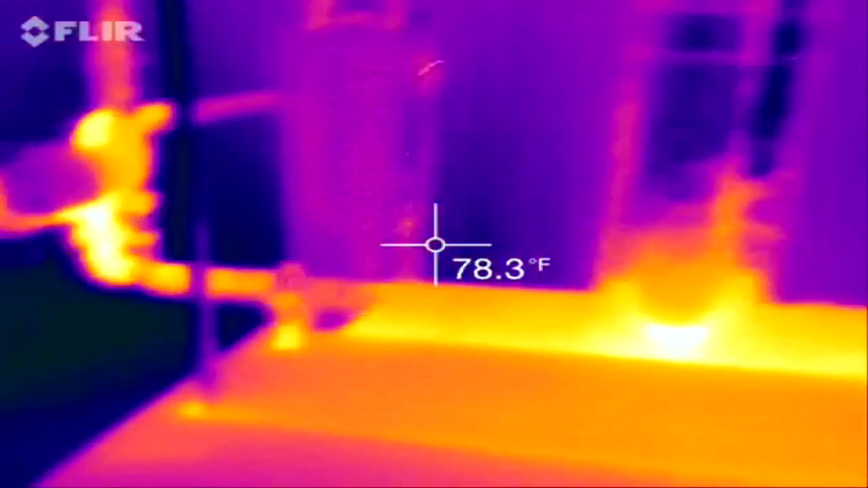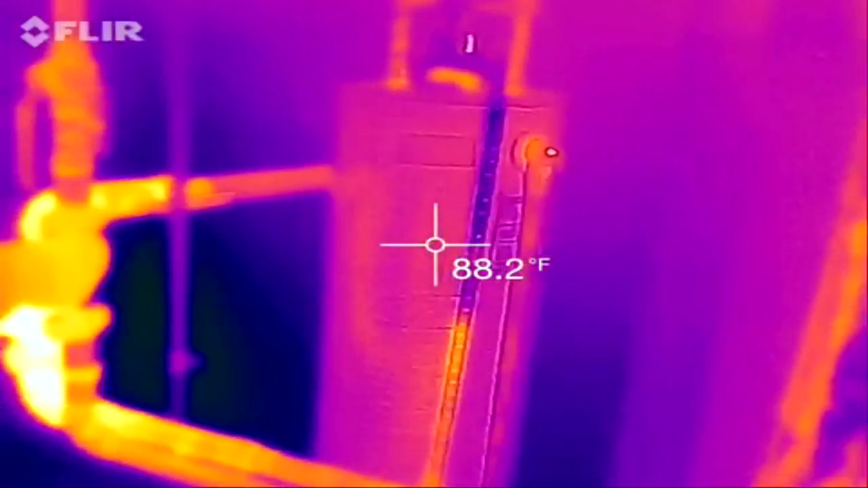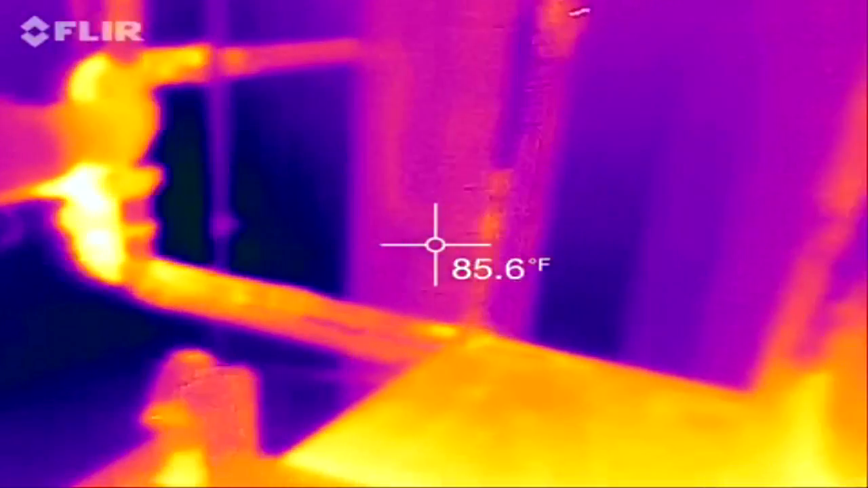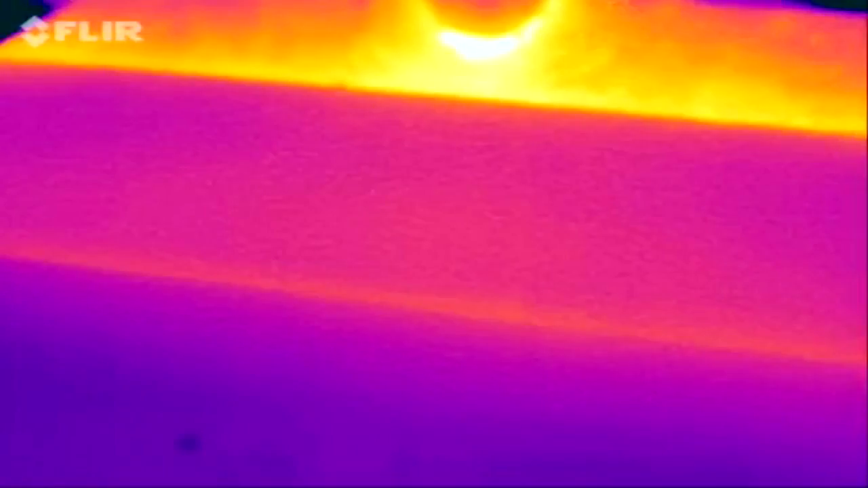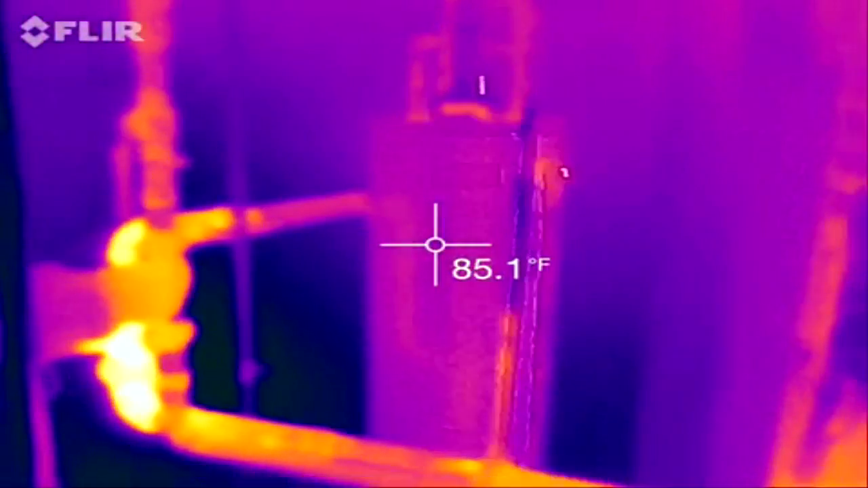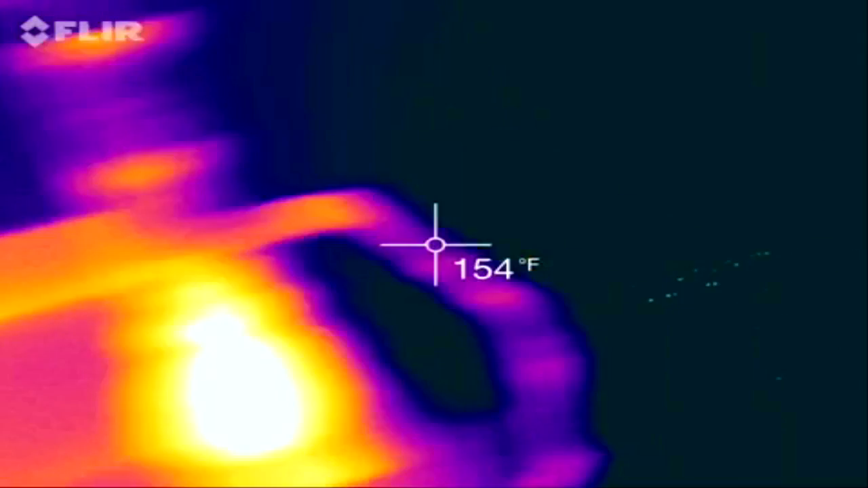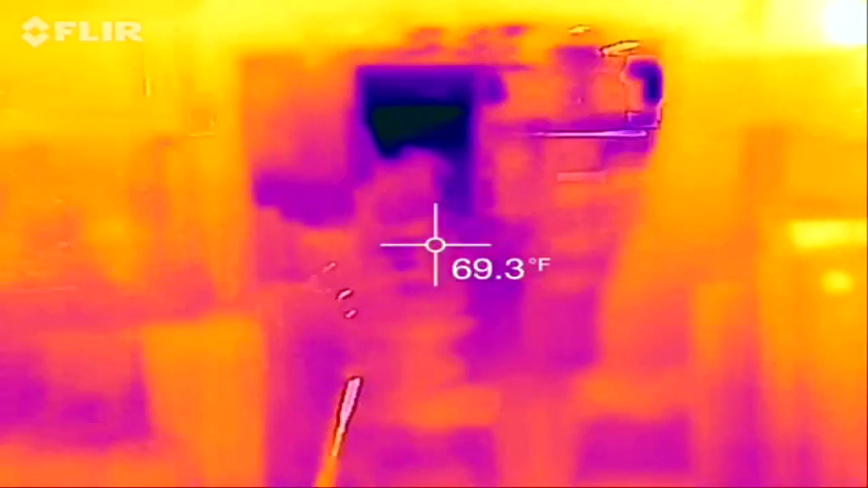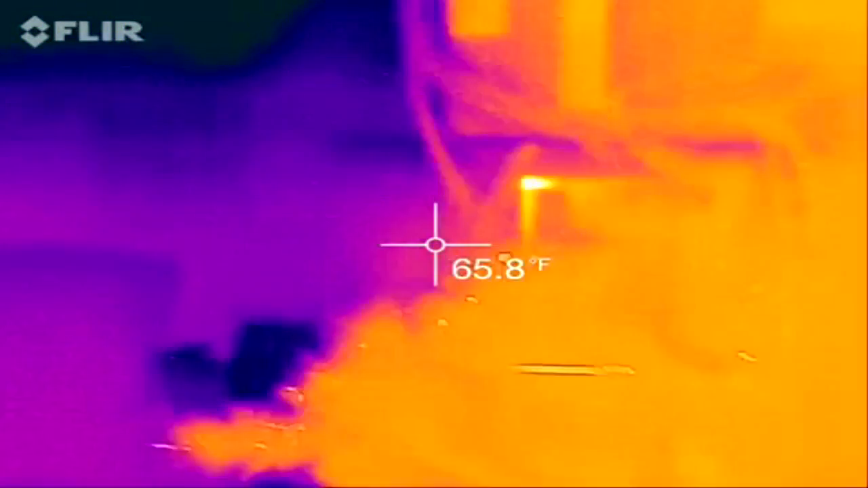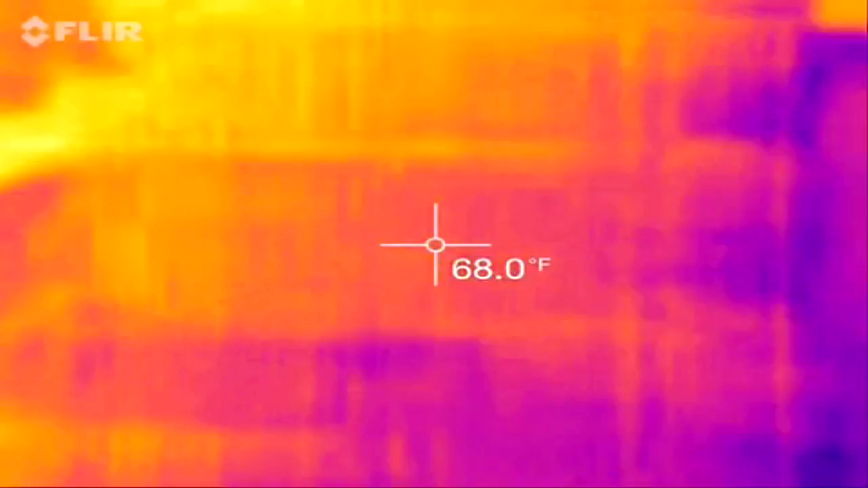Let's go to the hot water heater real quick. The hot water heater. As you can see, the pipes where the warm water is coming up, and the furnace, so we know it's about 113 degrees. Well, it was 113 degrees Fahrenheit. That's, I guess, with the hot water heater. Let's see what that's shooting at. 84, 94, 96. So one more last look at the basement here. Remember, I'm using an iPhone 7 Plus with a lightning attachment.